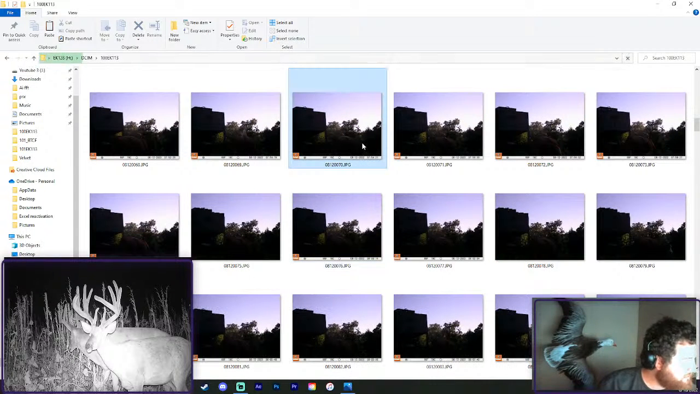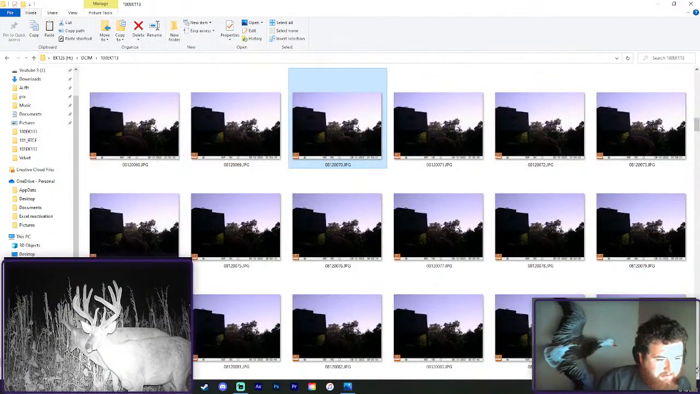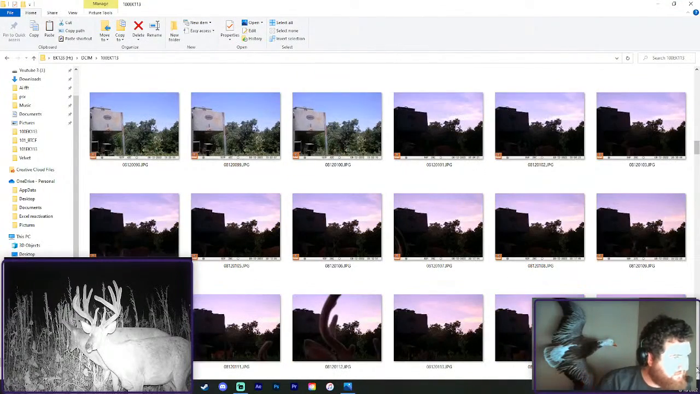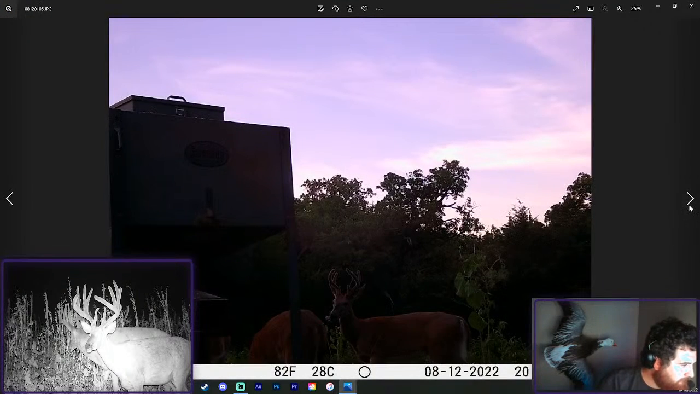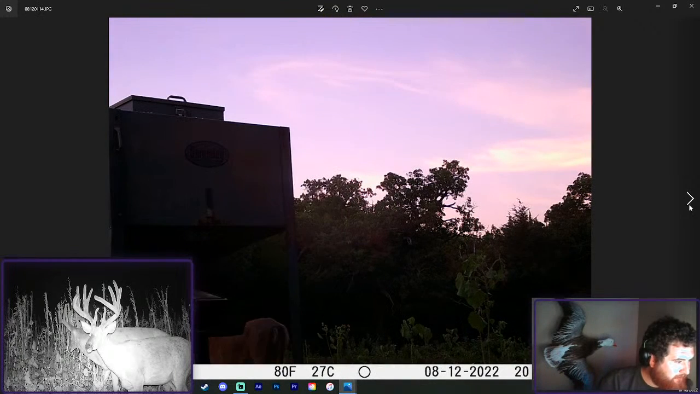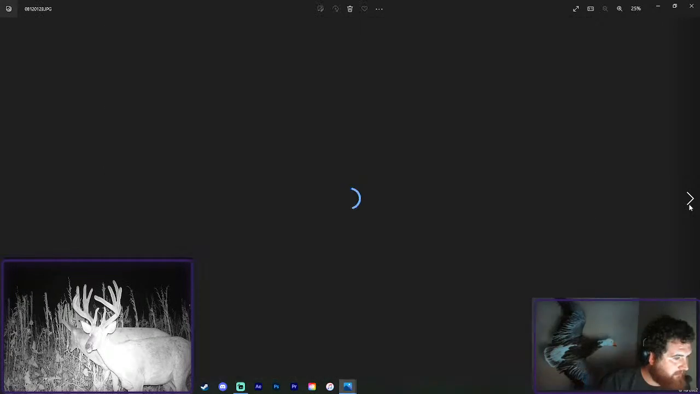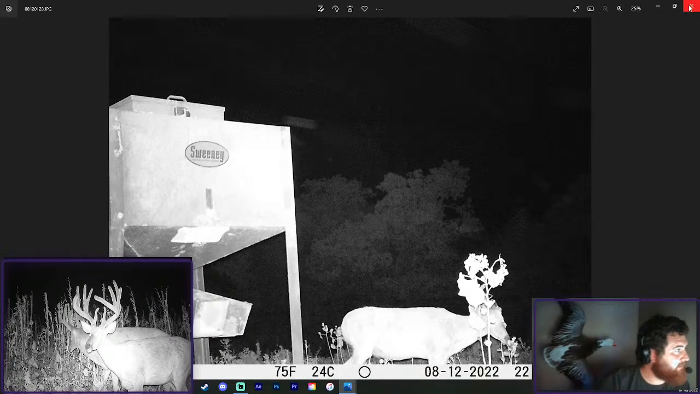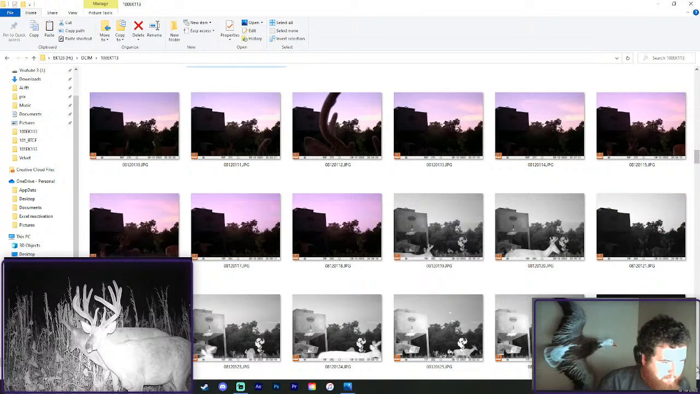Is this a cow? This is a cow, isn't it? Yeah, that's definitely a cow. Great. Not a good start. Oh, at least we see some bucks. I take it all 3 of those are... Nope. I'm gonna say all 3 of those are bucks, but nope. I think there were 2 does. How many pictures are even on this one? 300. Okay, there could be something on here.